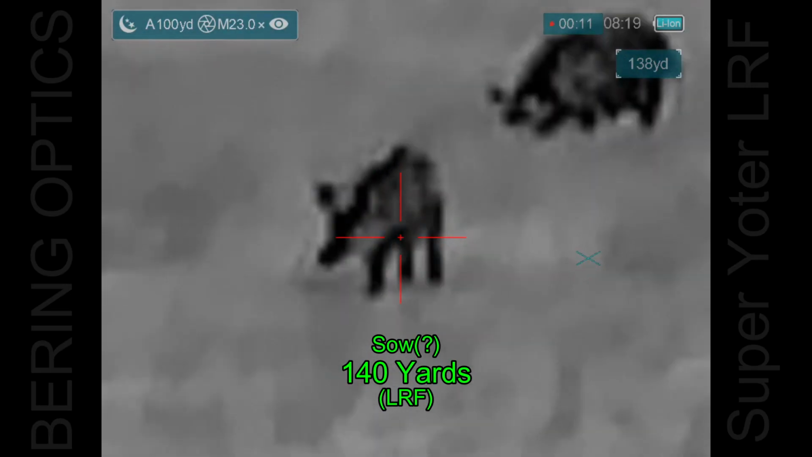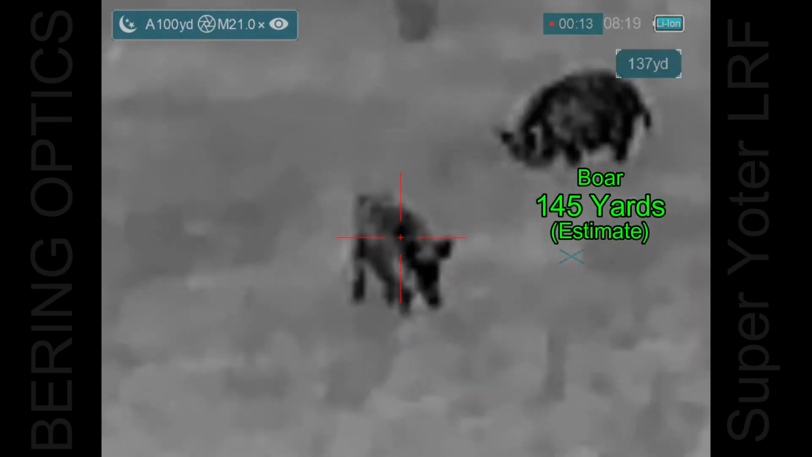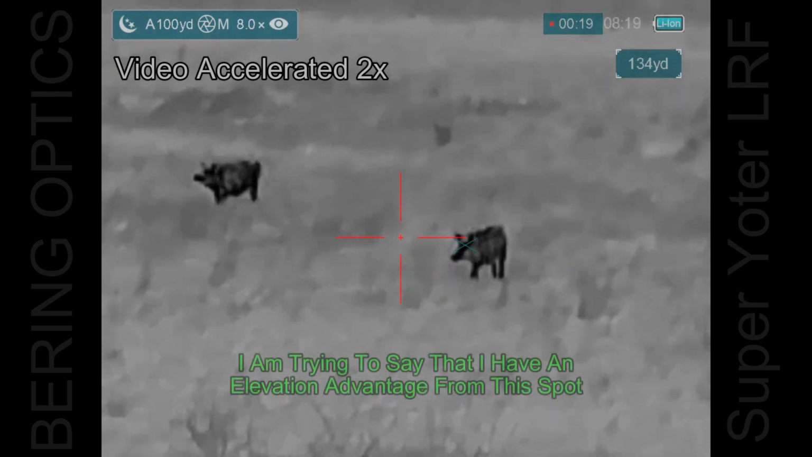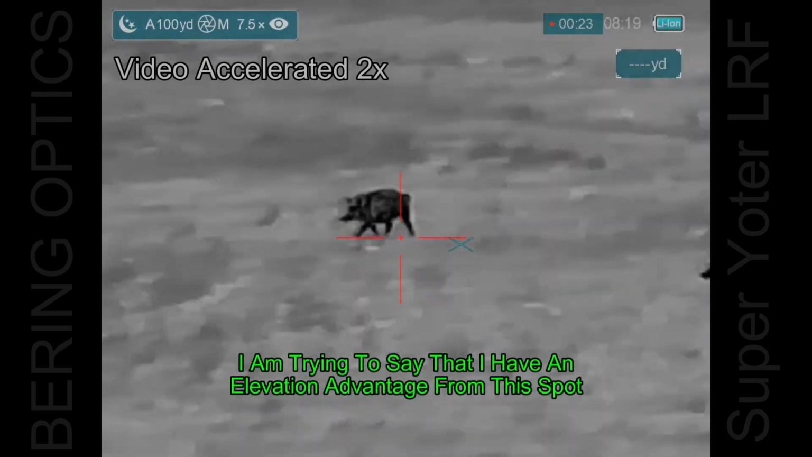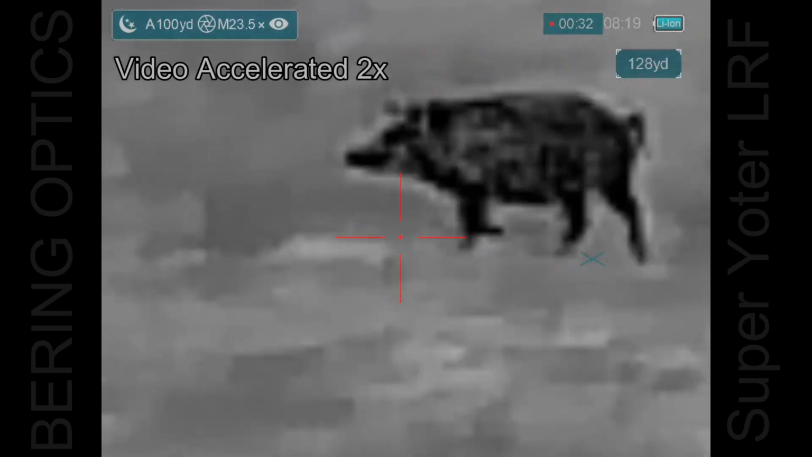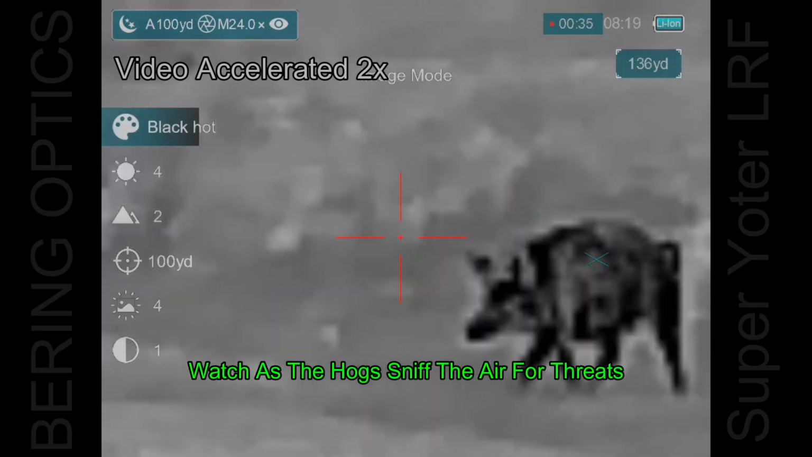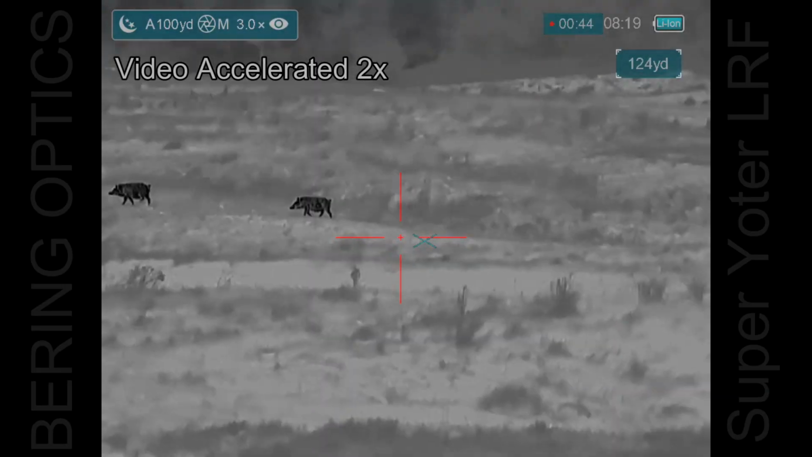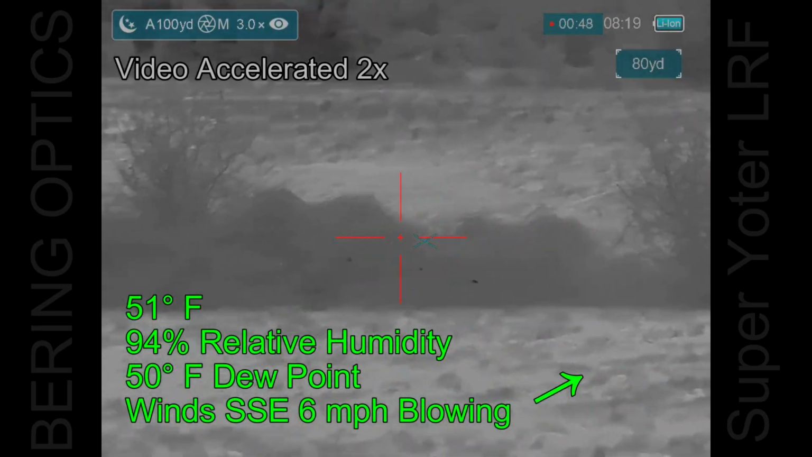Now I can move forward, but as I move forward down the hill, I'm going to lose view of some of these hogs as there'll be vegetation in front of me, so I'm actually seeing over vegetation from this standpoint. Got some of the hogs moving off to the left, including a big boar and big sow. But the rest of the group stays off to the far right.